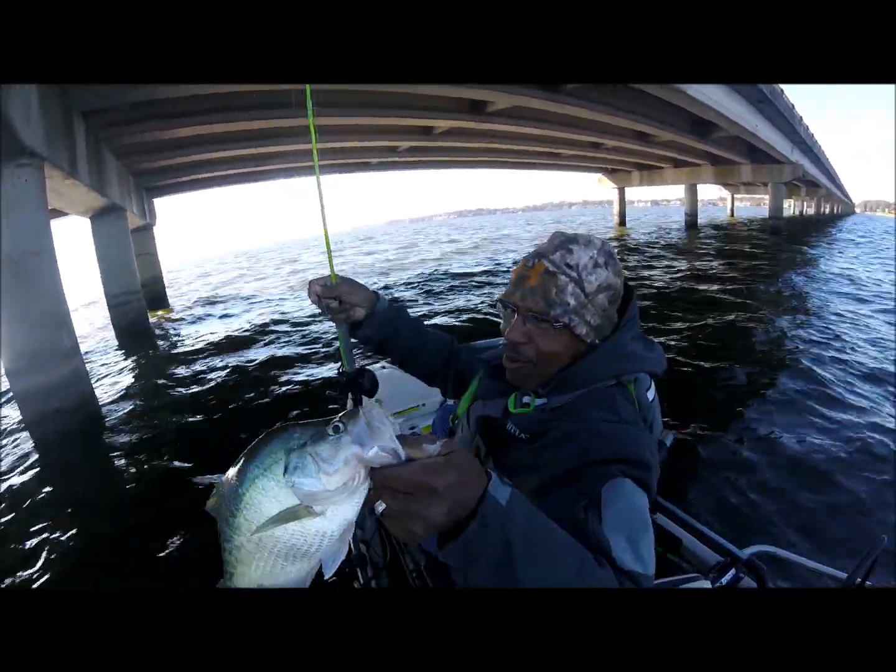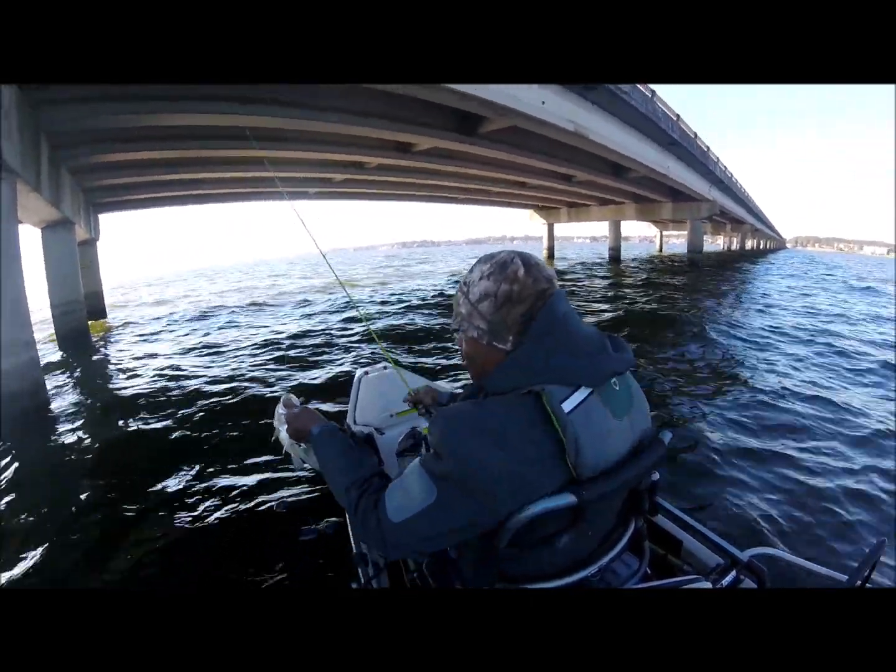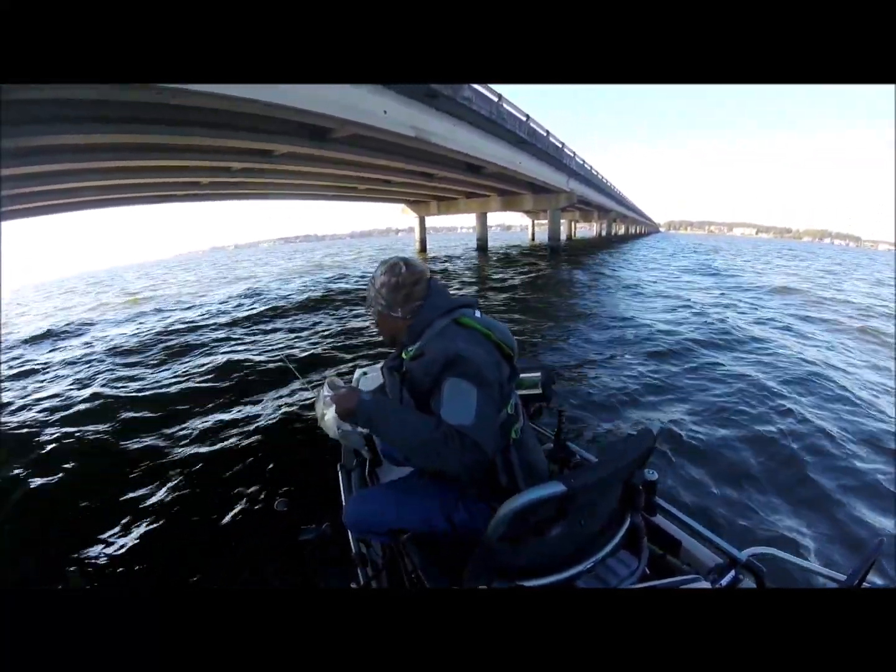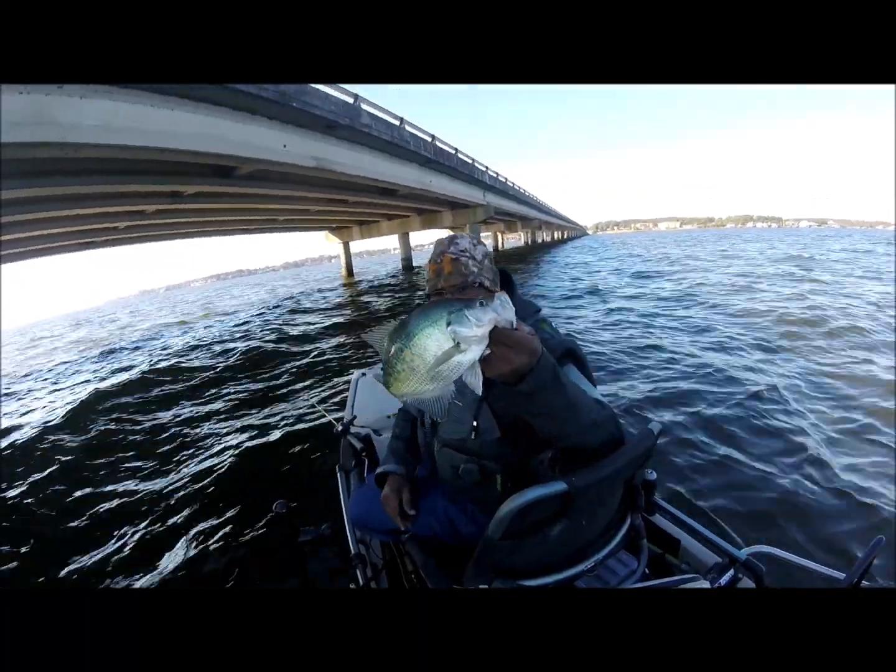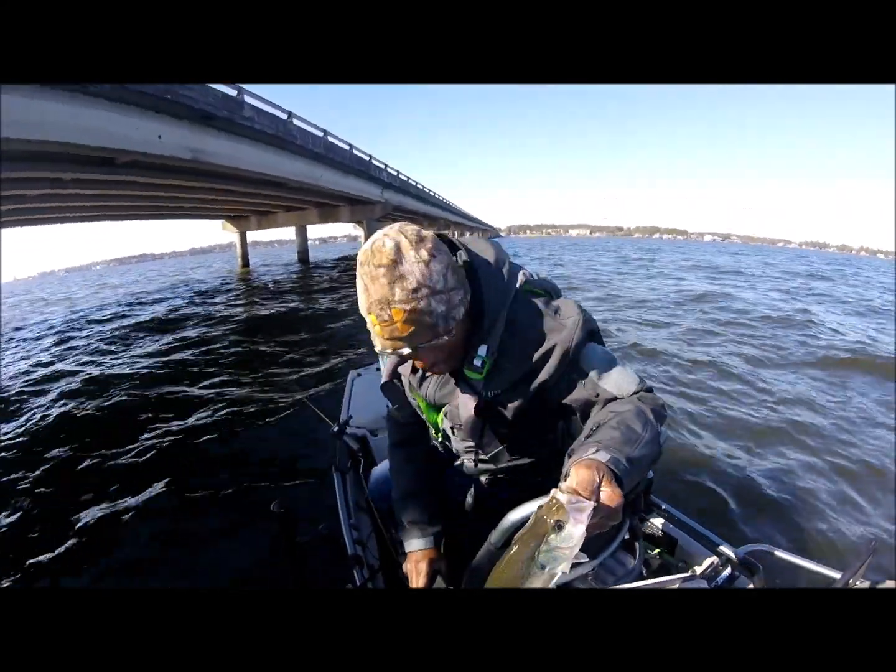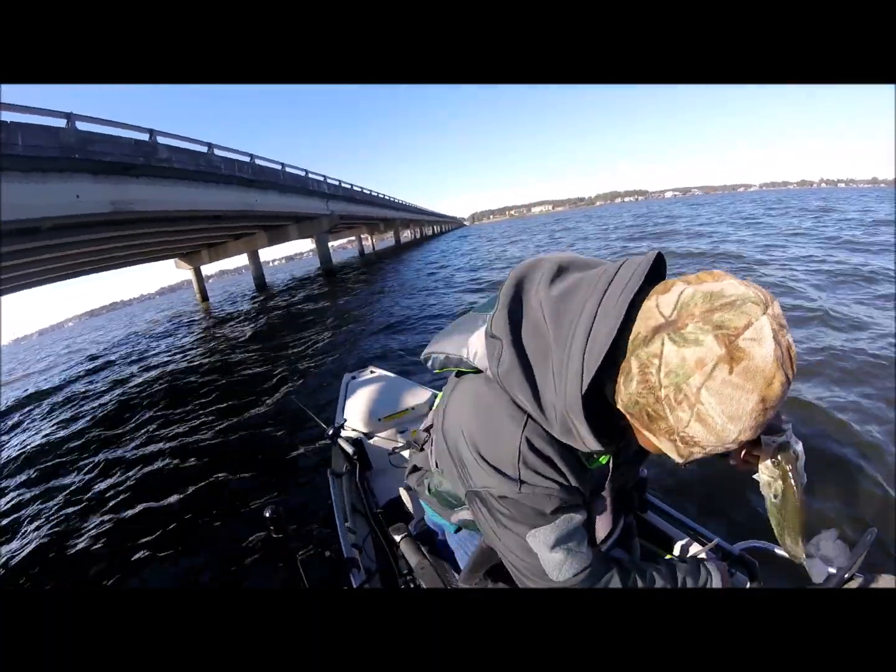Right up under the column, boy. They laying up in there. Man, oh look. That's too cool right there, man. You can't beat that. I turn that Livescope over there. I seen them hiding up under that big old center column, that divider column. Look at that crappie. You can't see my hand, can you? Know why? Because that's a slab. That's why you can't see my hand.